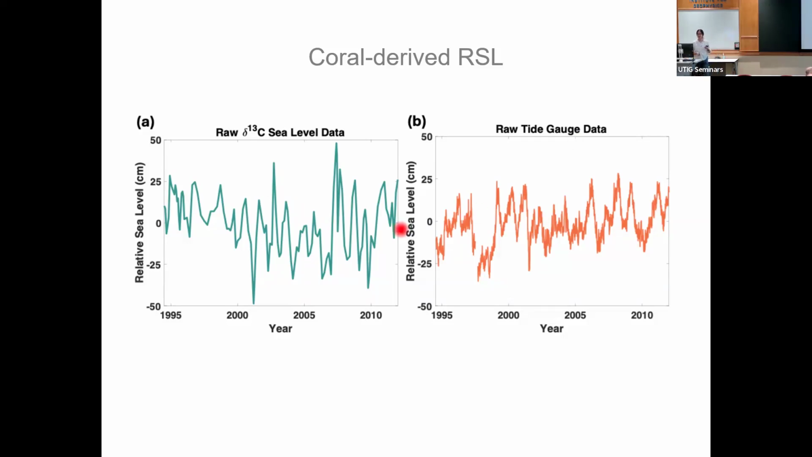So the earthquake signal is right here, that's 2007. That's a huge uplift that was recorded in the delta C13 measurement. You don't see that in the tide gauge data, right? And also, overall, you don't really see a very clear sea level rise in the tide gauge data.